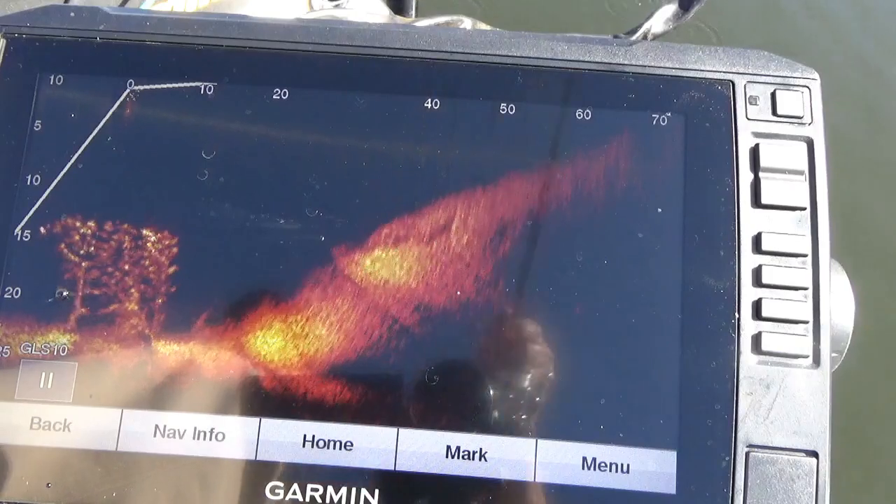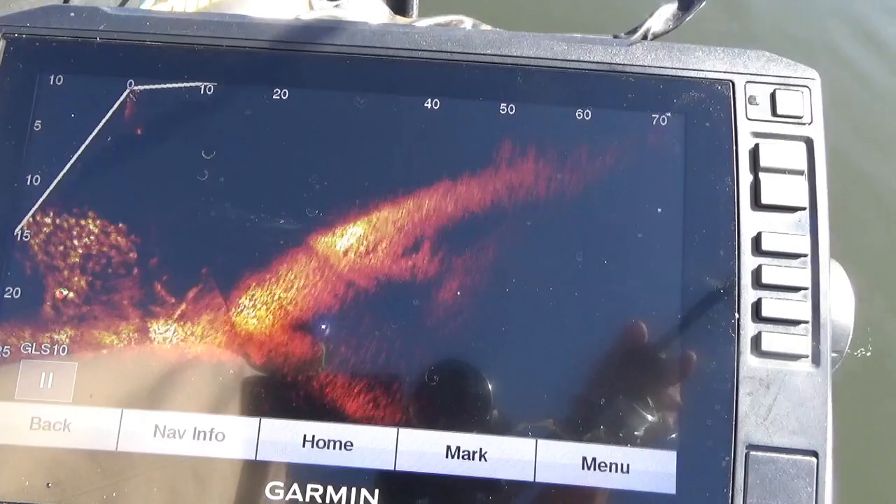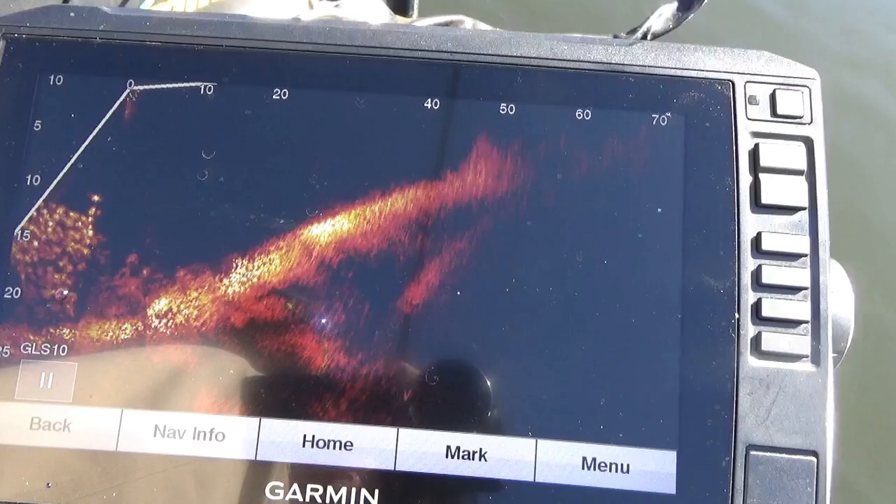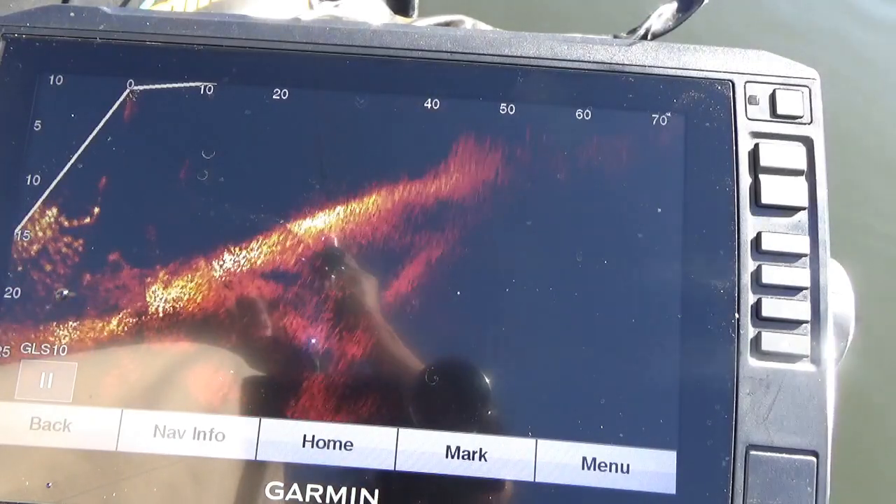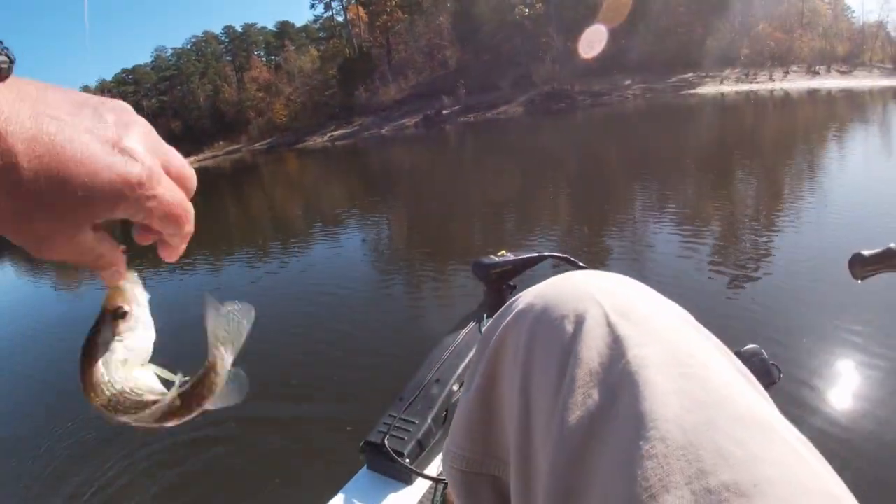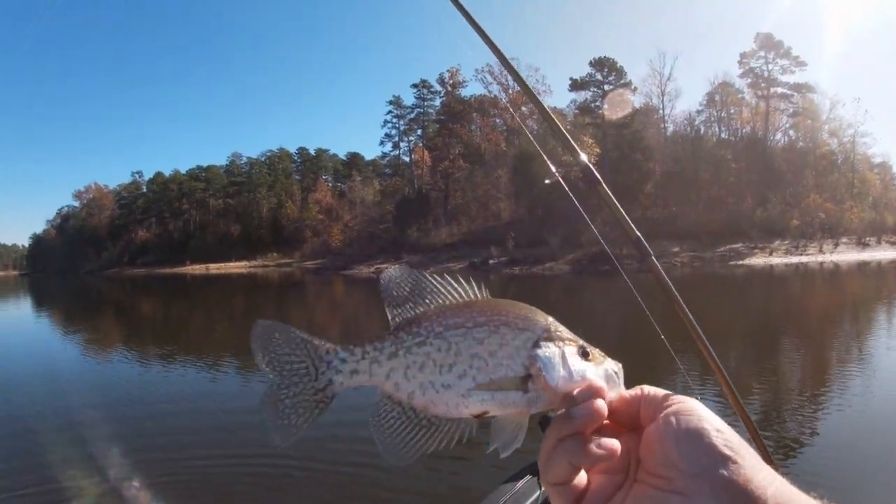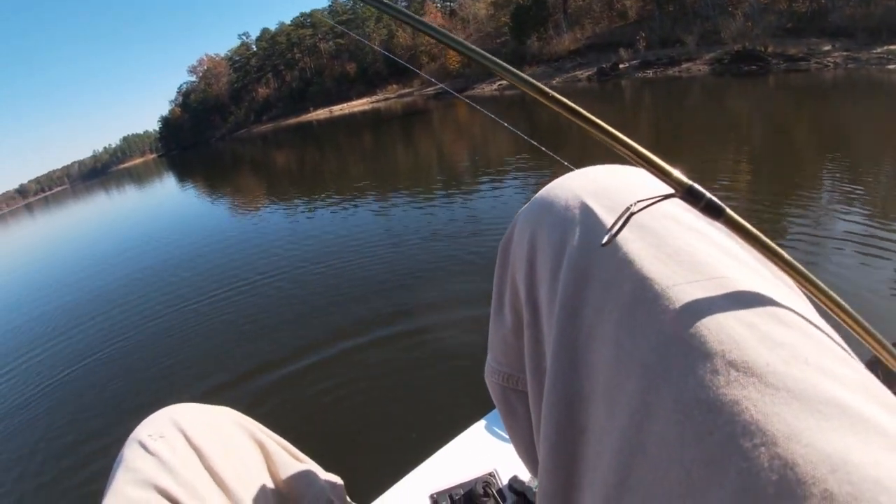Now, they were right up under the boat. So we're going to drop this lure straight down to them. There it goes. And we're going to hold it vertically. And I see I got some fish coming up to it. And see, they seem to like it more vertical than casting out to them. This one's a little smaller. We won't keep him.